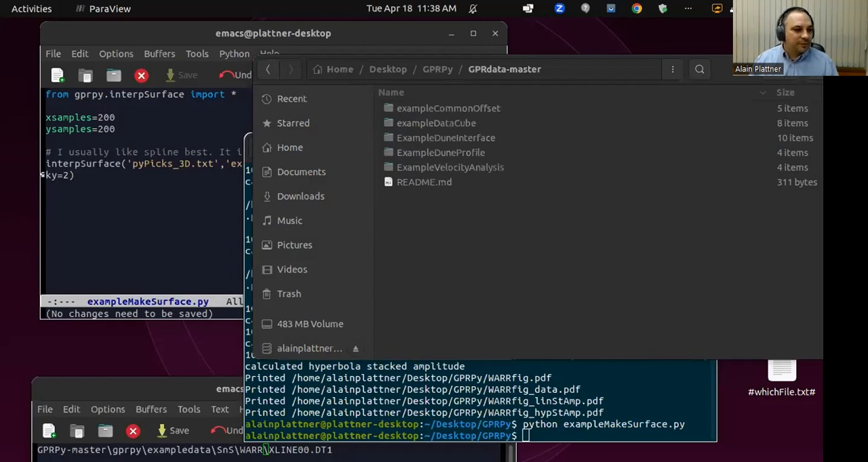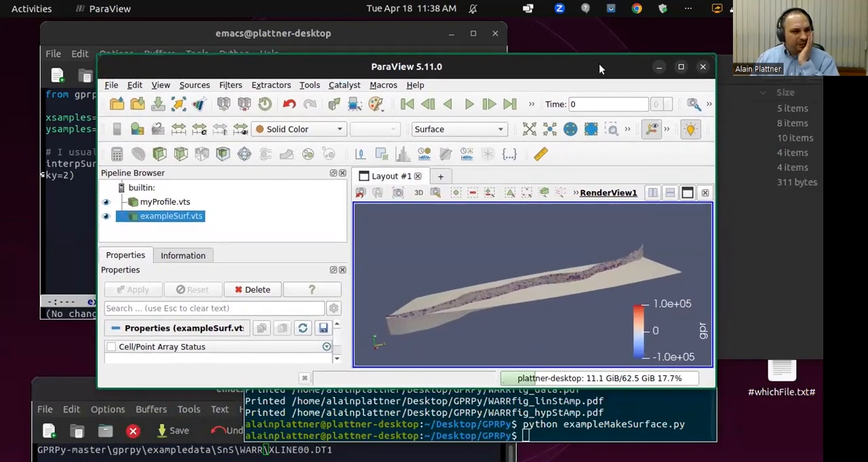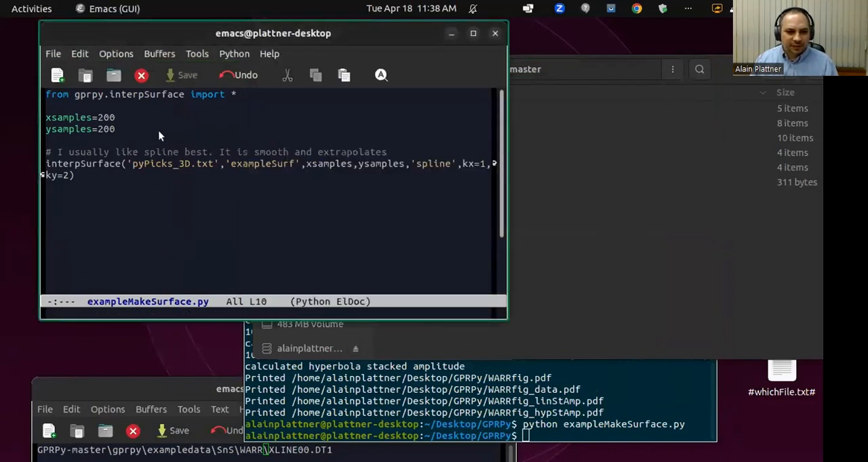Oh, the graphical user interface. The ParaView. So ParaView is separate. And I didn't write a graphical user interface to do the surface interpolation. To do this script here, I didn't write the graphical user interface.